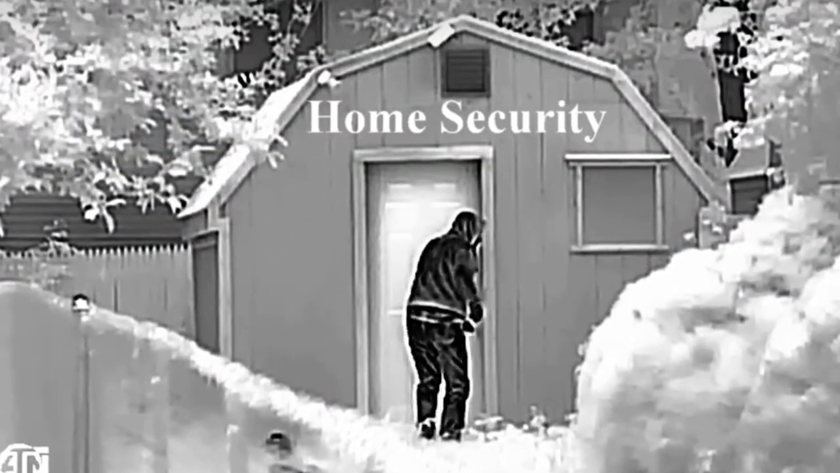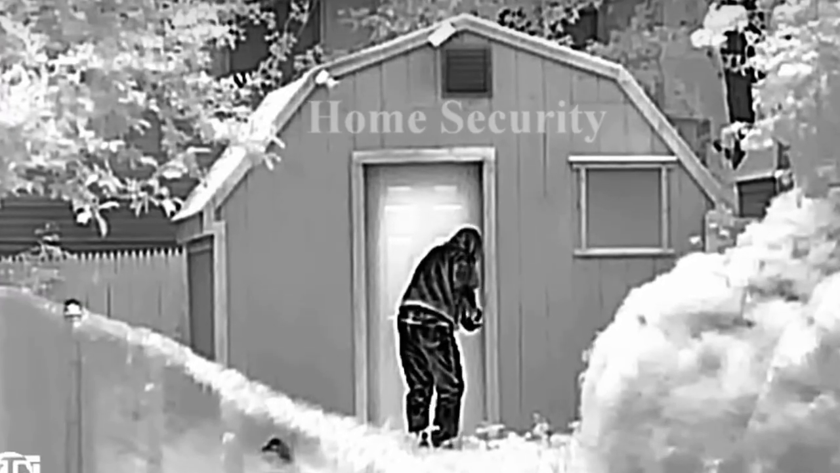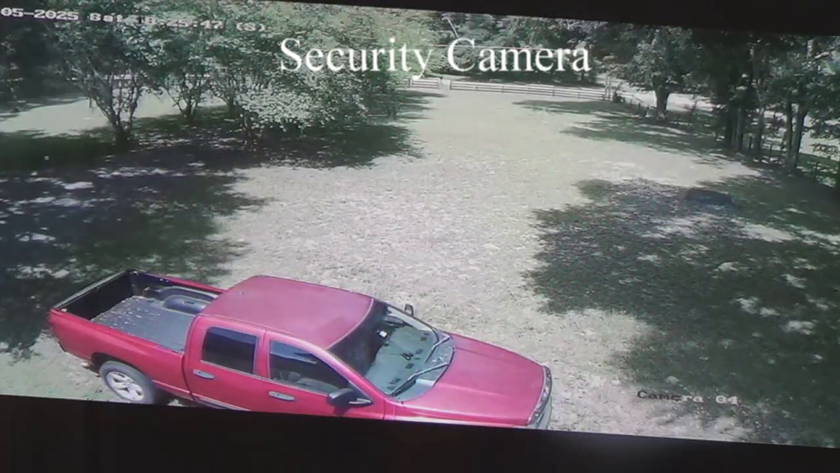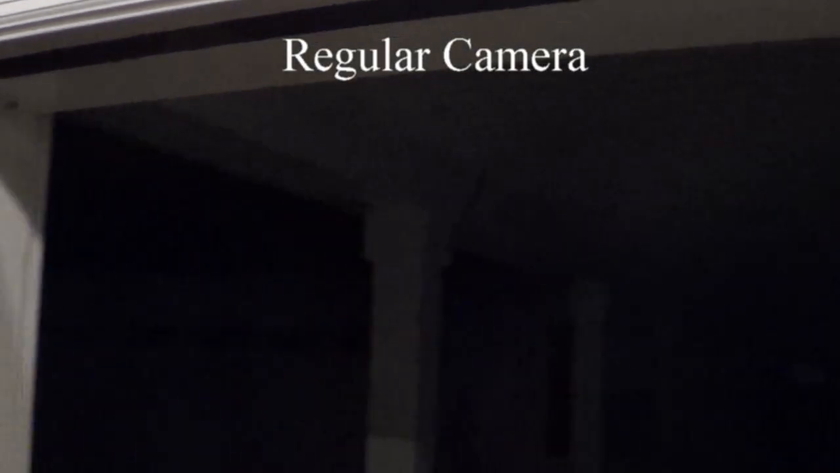That's the main point of the video here. So I'm going to show you various different cameras. This is just our front yard with a security camera. And now I'm walking out with a regular camera. And this is all you see. You can barely make out the garage. It's a little blurry there on the right.